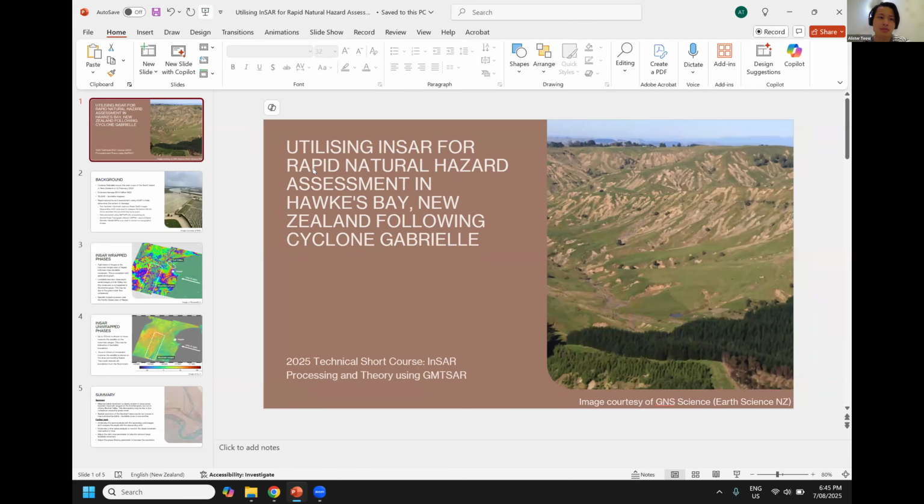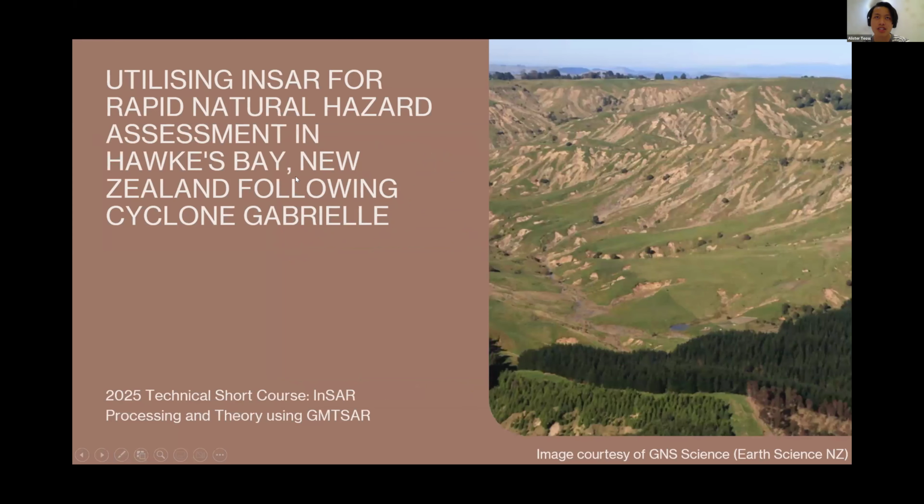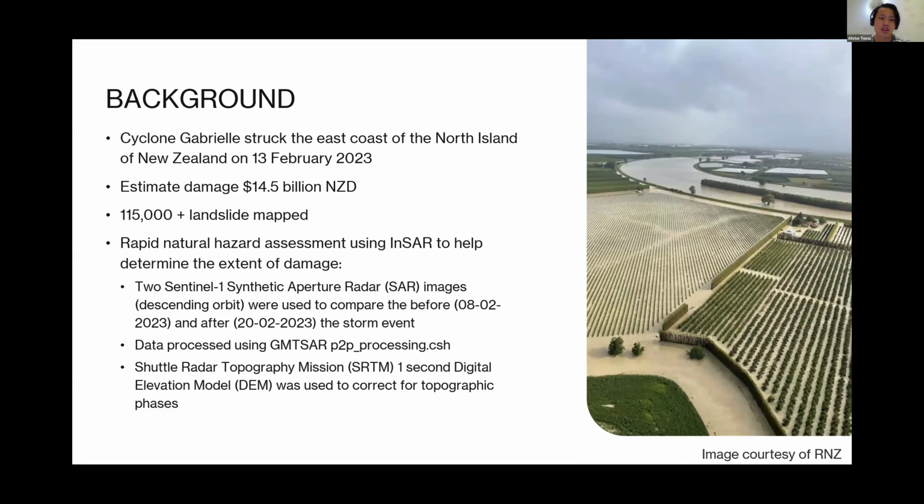Here we go. Right, so I'm interested in using InSAR for more of a rapid hazard assessment, to try to see where the damage is. A bit of context: a massive cyclone struck the east coast of the North Island, New Zealand, about 2 years ago. It caused a lot of damage, 14.5 billion New Zealand dollars, and there are somewhere along the line of 100,000 landslips mapped. So I'm quite interested, more of a feasibility thing, in whether I'll be able to use InSAR to help determine the extent of damage.